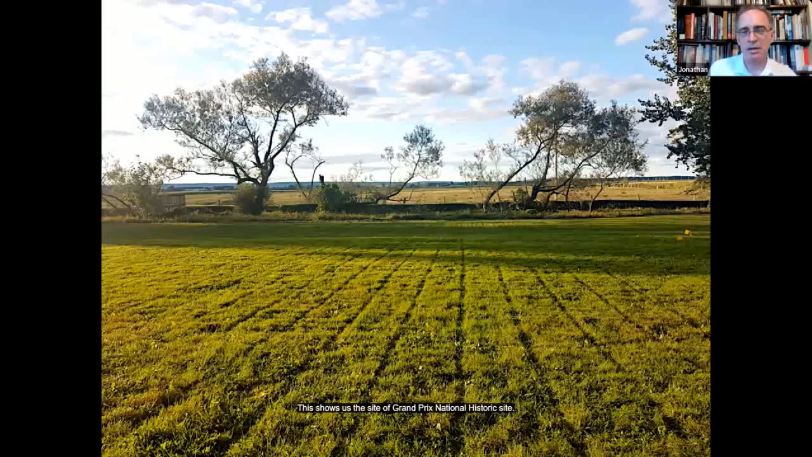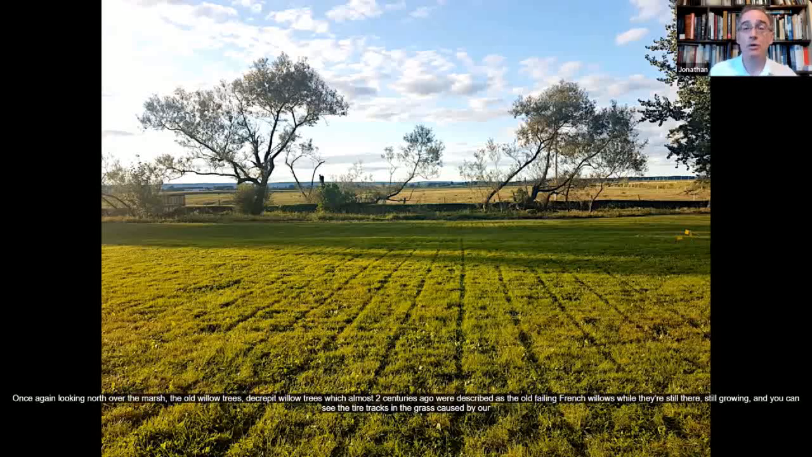This shows us the site of Grand-Pré National Historic Site. Once again, looking north over the marsh, the old, decrepit willow trees, which almost two centuries ago were described as the old failing French willows. Well, they're still there, still growing. And you can see the tire tracks in the grass caused by our parallel survey transects.